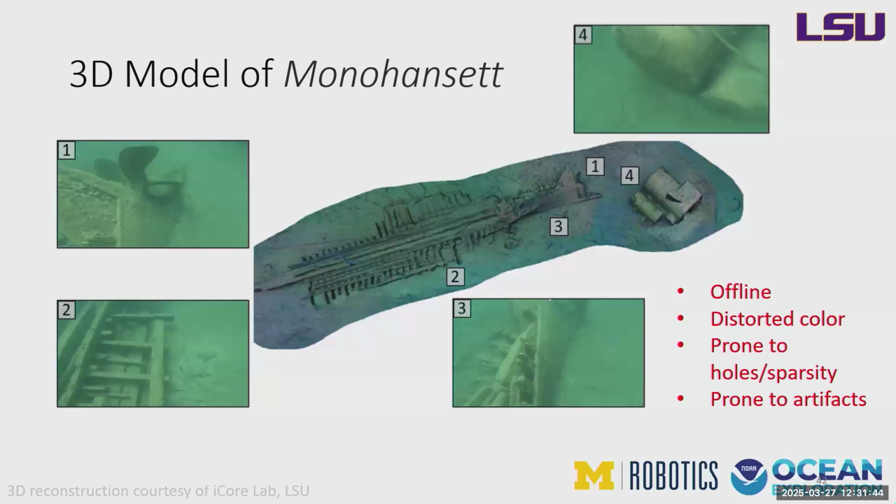So this model was created offline. It took actually several days on a high-end computer to compute this 3D model. And you can see we didn't do color correction, so there is some distorted color. There are things we can do that are simple to somewhat correct that. But it can also be prone to holes and sparsity.